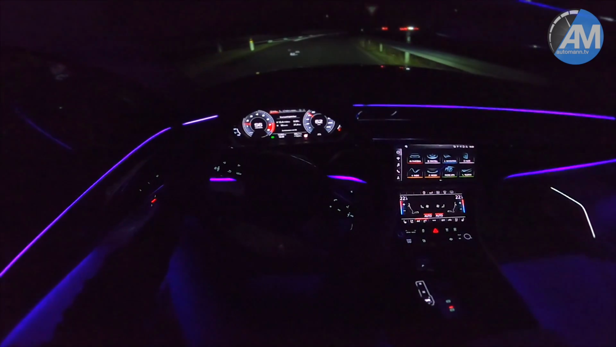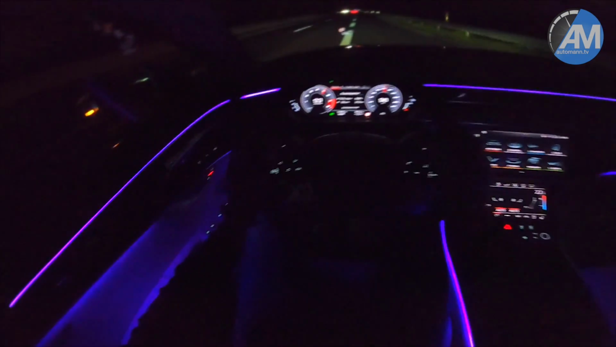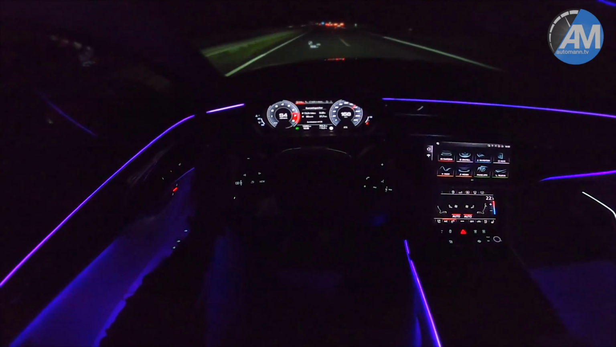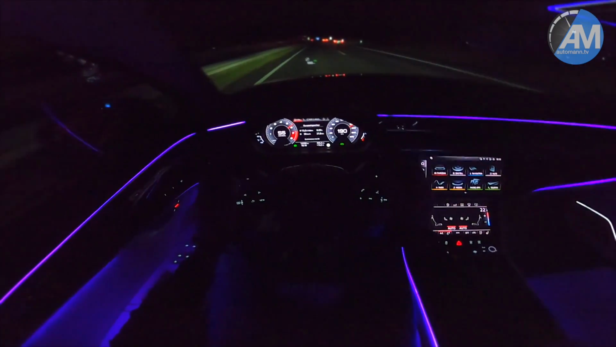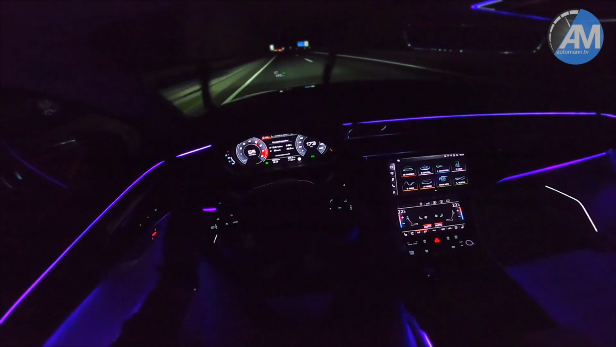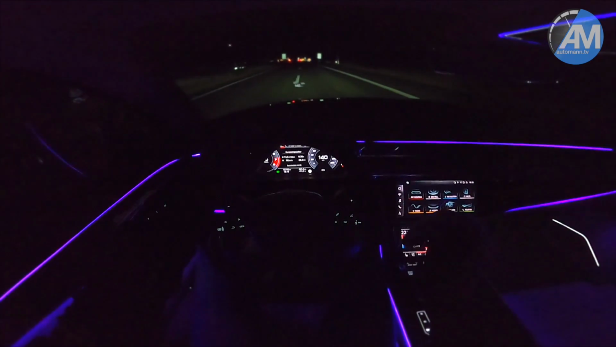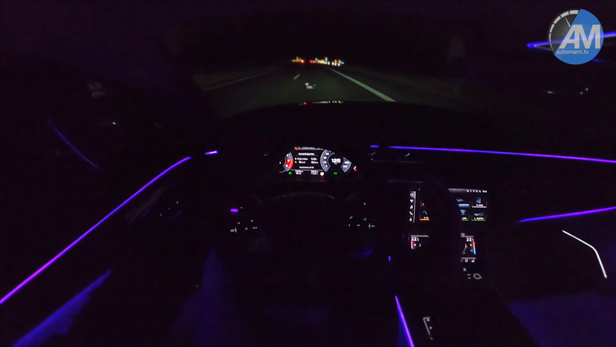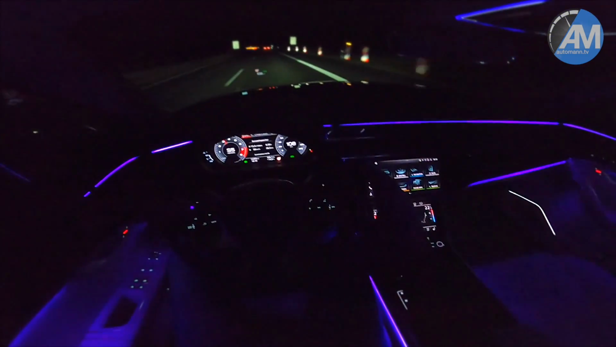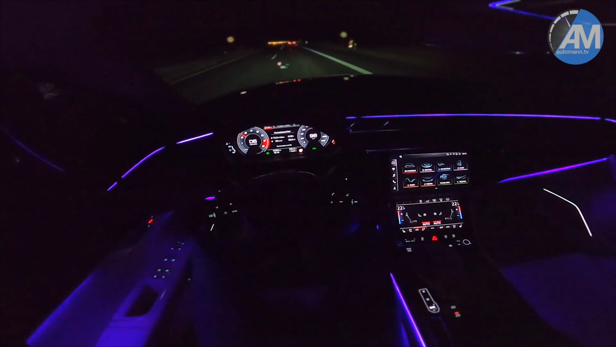So first acceleration, small kickdown already. So that was just a small 100 to 200. You hear that engine and you hear the V8 grunt, but you already realize that this is not a shouty and, let's say, extreme car, but it's a very luxurious place to be actually.